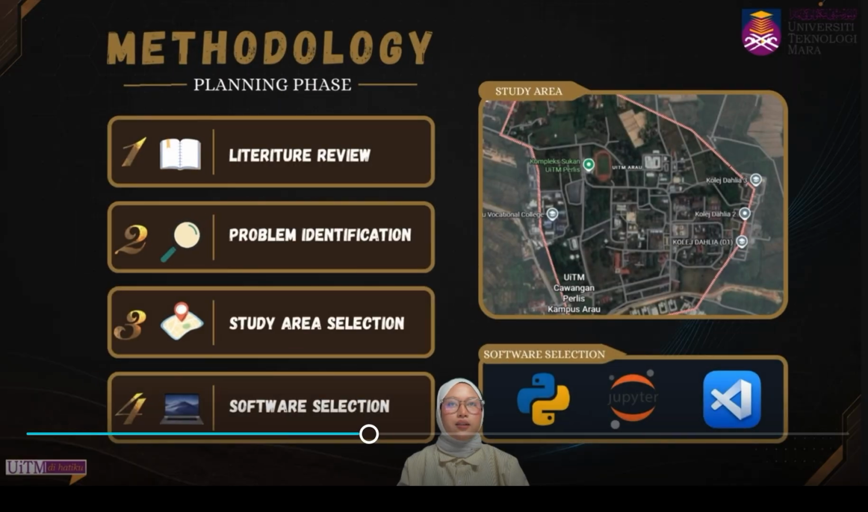Next slide is methodology, where I will explain the planning phase of my research project. First, I conducted an extensive literature review to understand previous studies related to GPR and deep learning, which is CNN.